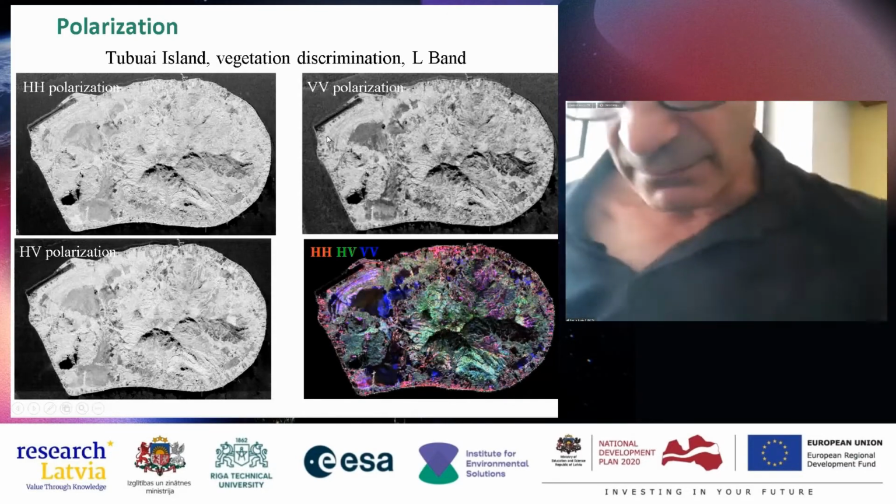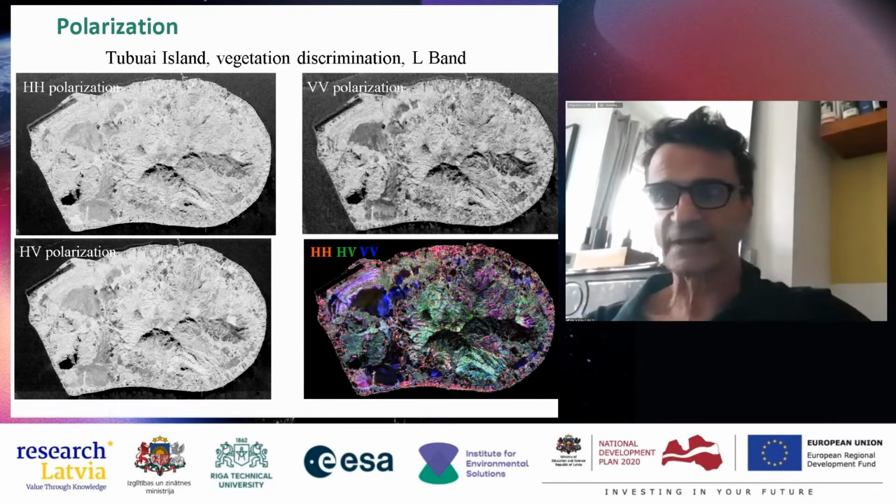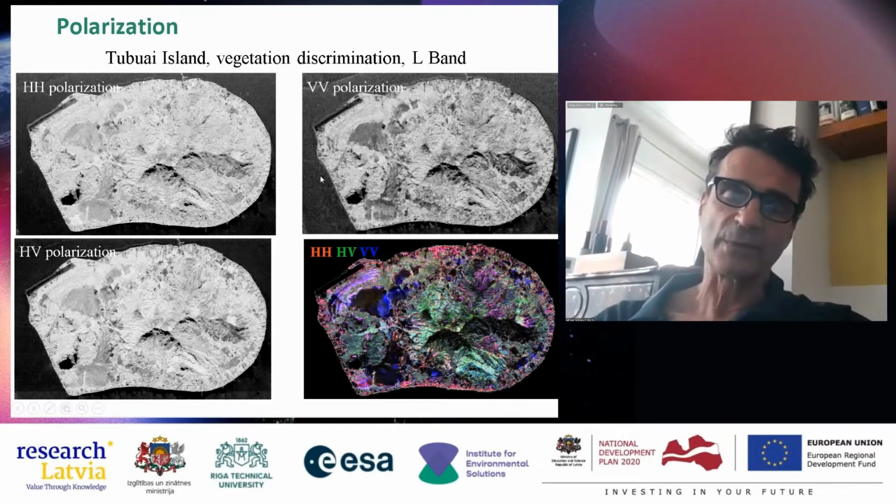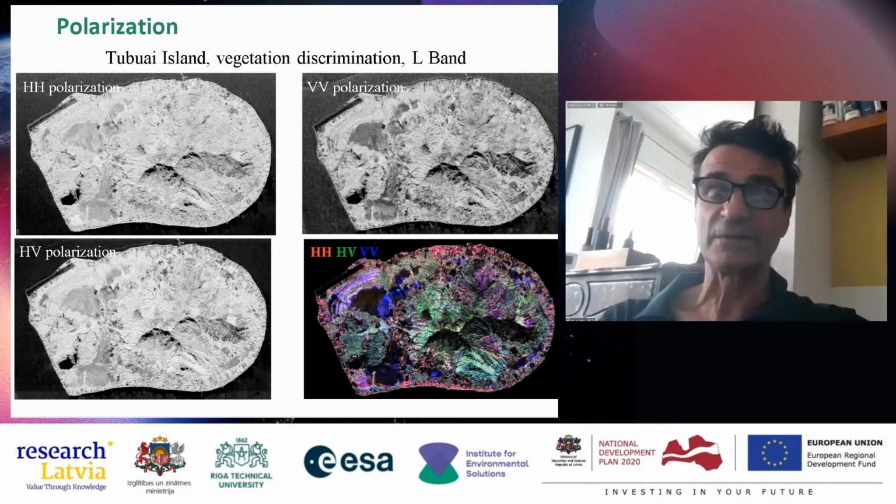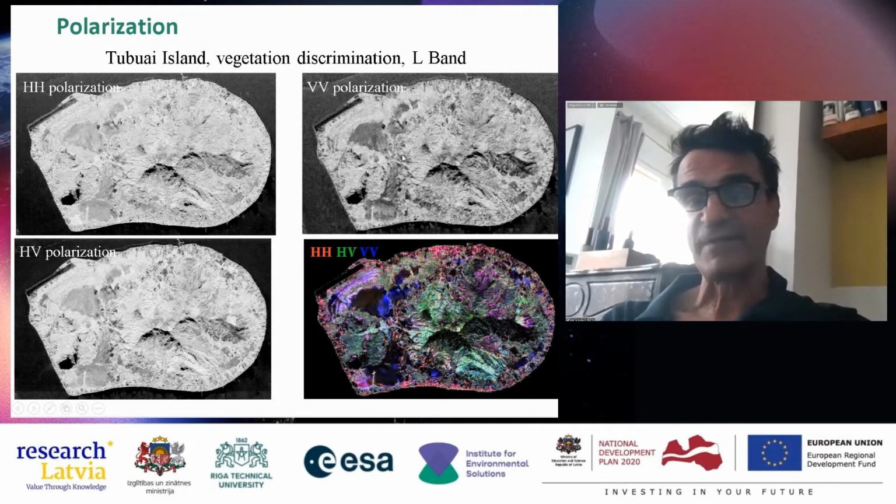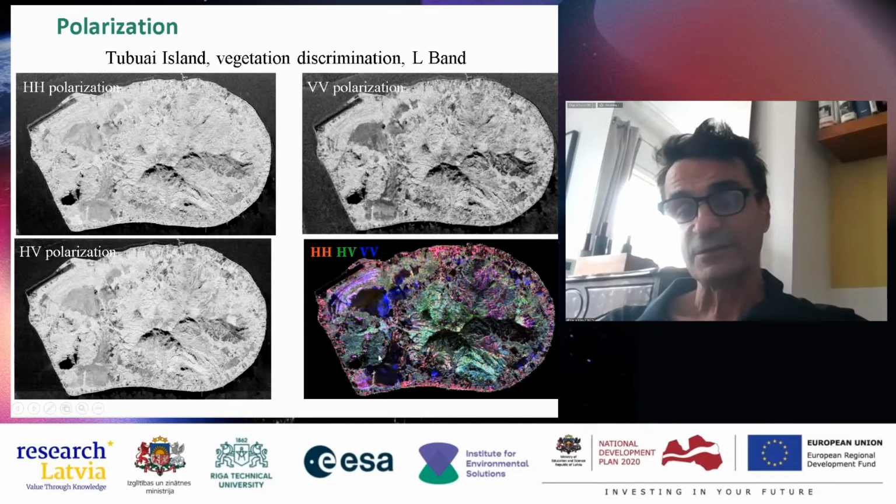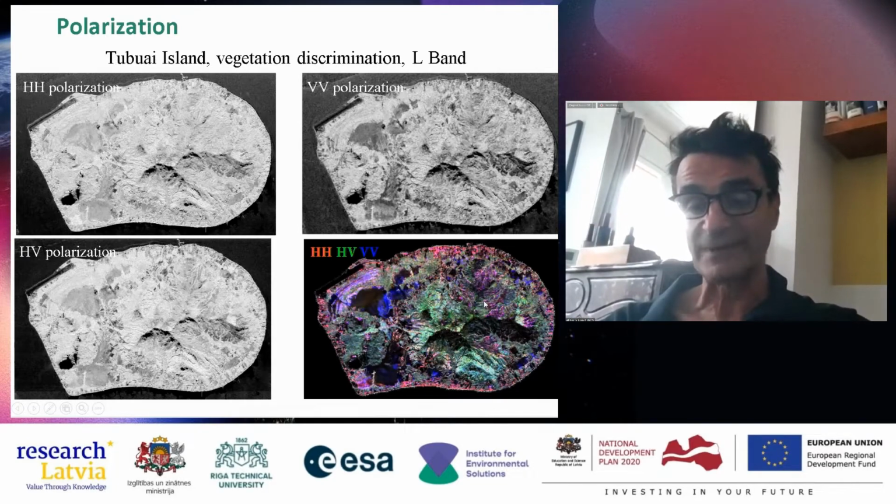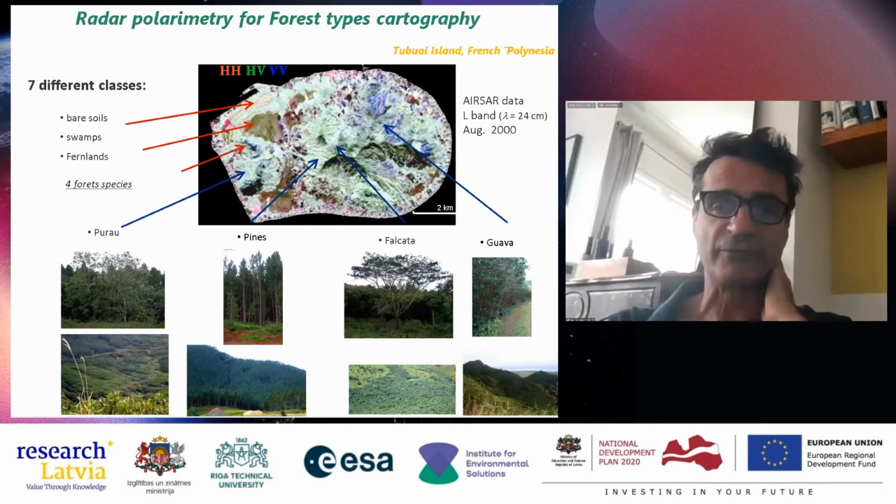Here, if you have people interested in forestry, we made a study. We were interested in a French Polynesian island, only constituted of different forest types. And in HH and VV polarization with the same wavelength, just with 3 different polarizations, you can see that you can discriminate such very different types of vegetation, types of forest, and we were able to produce vegetation maps.